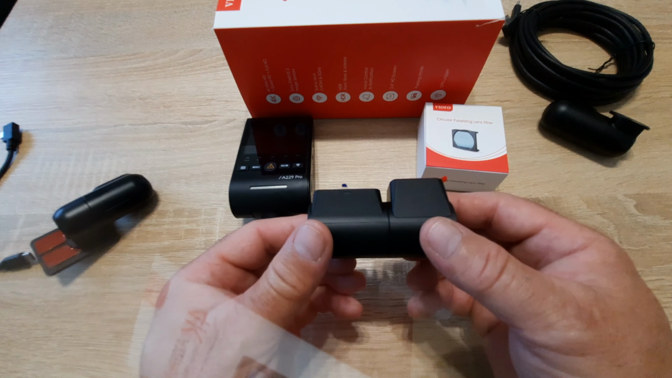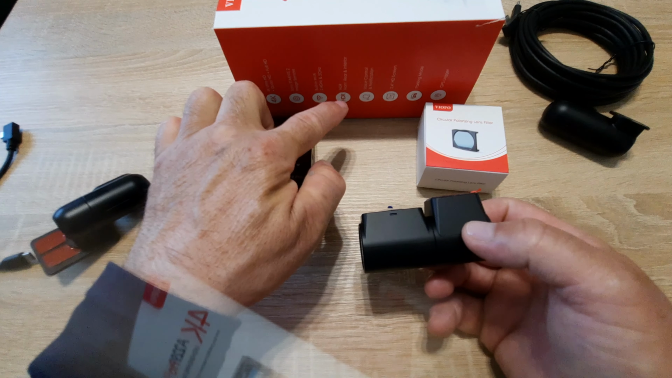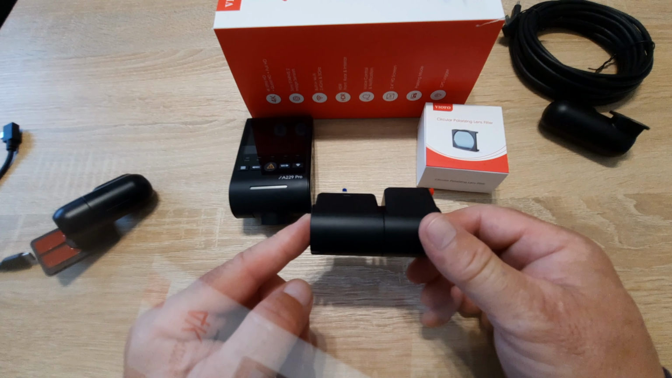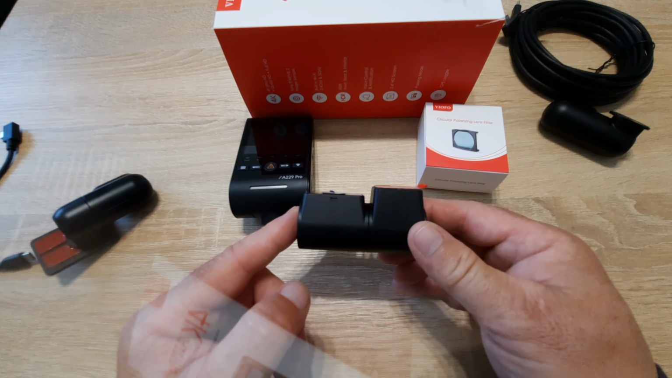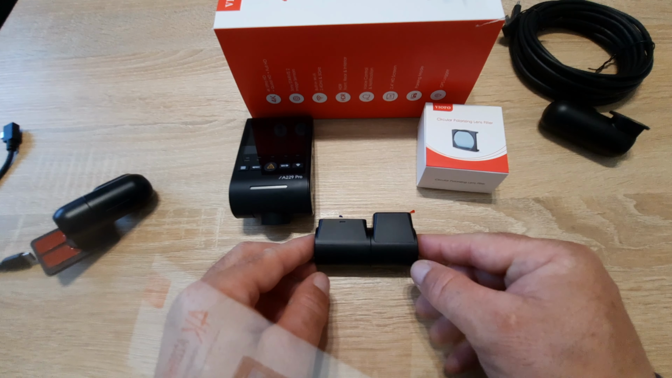The most interesting thing about BlackVue is that they don't have HDR. So with a BlackVue dashcam you have no chance to read car license plates at night because their last model doesn't support HDR.